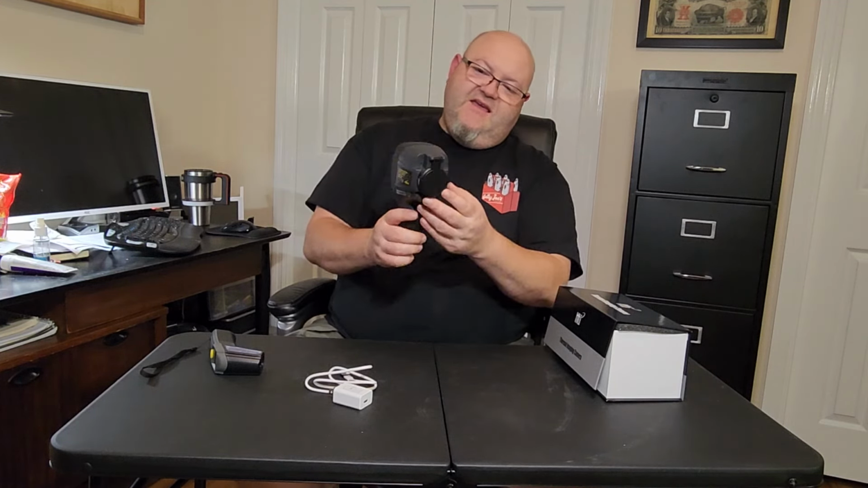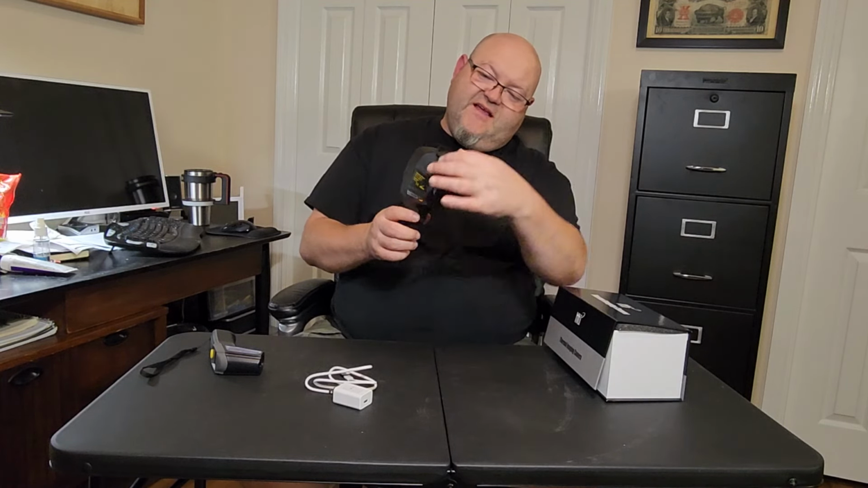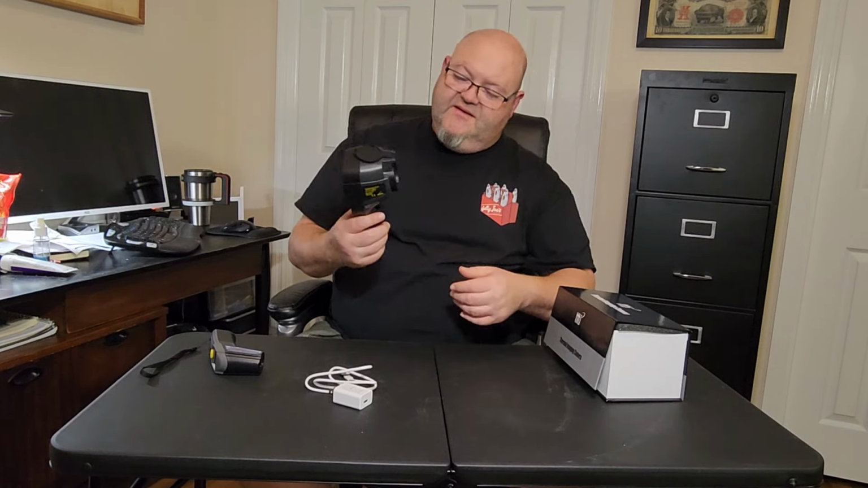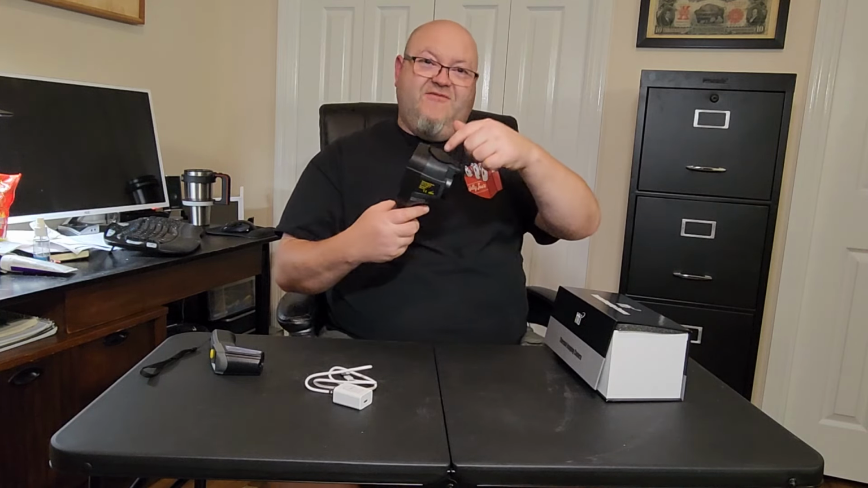You can see it's got a little cover that's built in. It's got a little hinge right there, so you don't have a separate cap to go over the lens area. I thought that was pretty neat. So if you turn it on and it's black, just lift the cap.